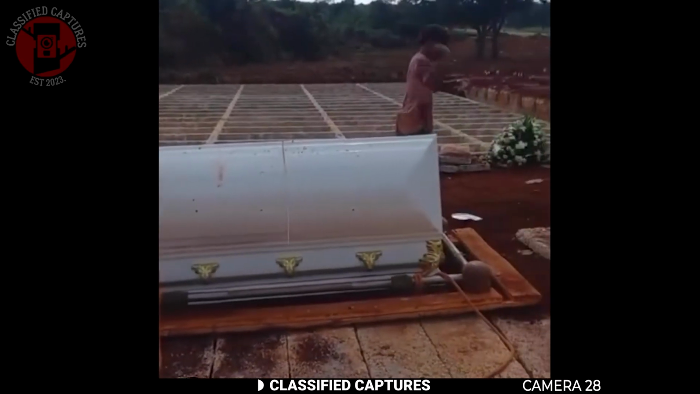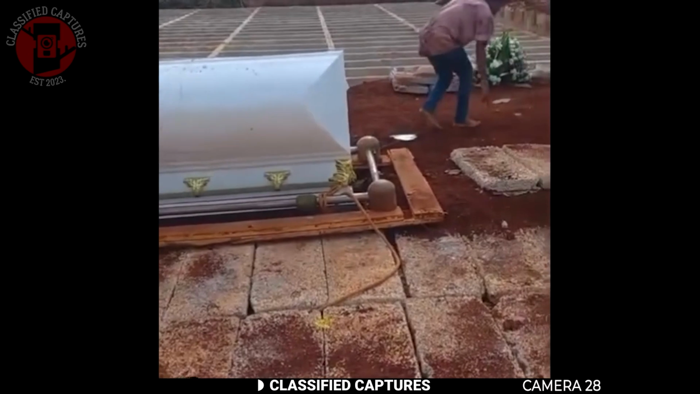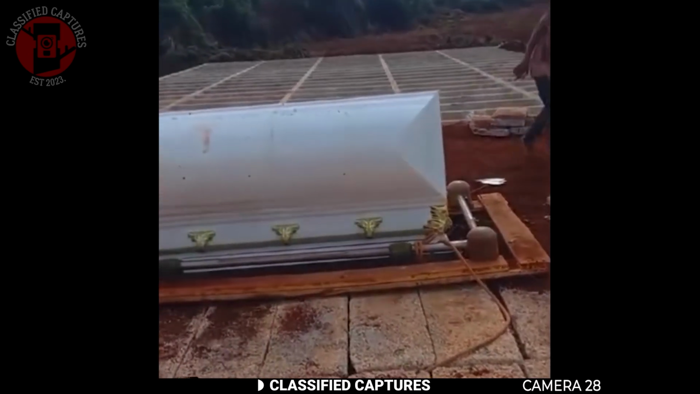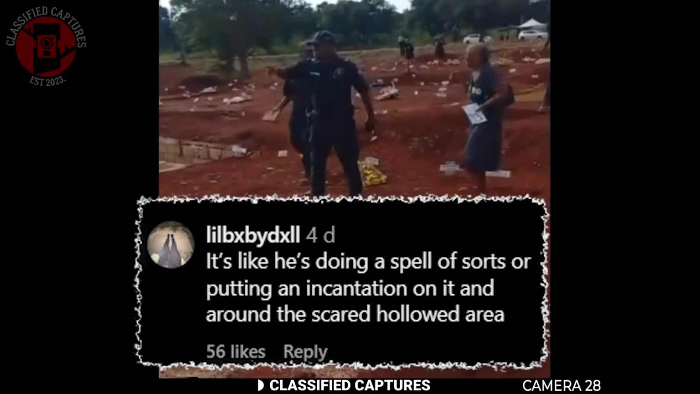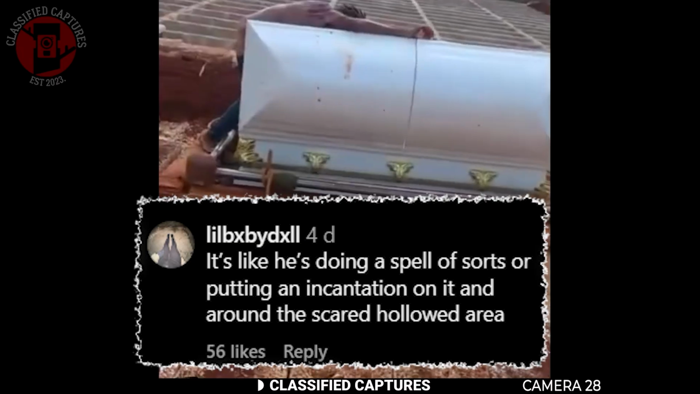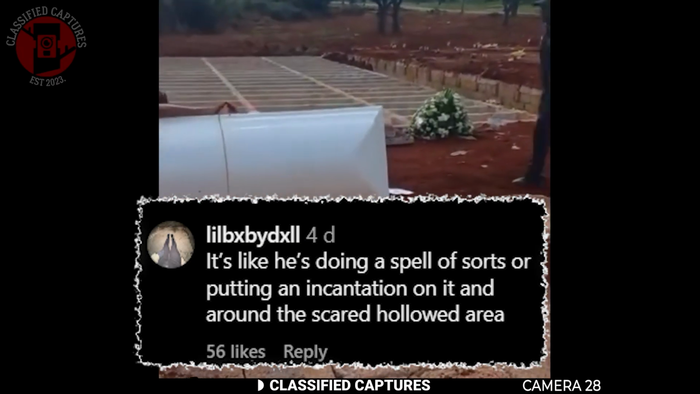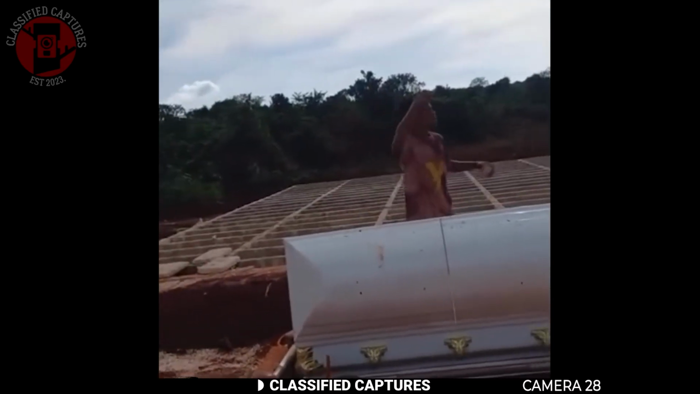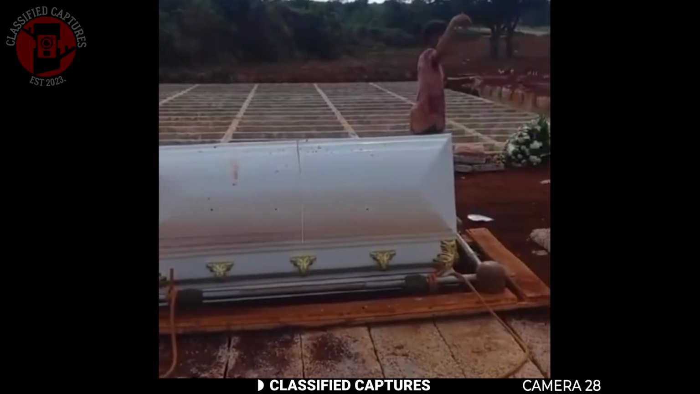However, the footage provides no clear context. We don't know if the man emerged from the coffin or if he is tampering with it. The contents of the coffin also remain obscured, leaving us to speculate what might be inside. Some members of the paranormal community suspect he's casting spells or reciting incantations, but that's just speculation. We can't confirm or deny it. Does anyone have an idea what could be going on here? If you do, please let us know in the comment section.